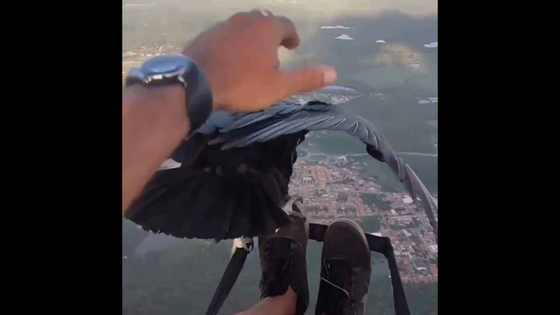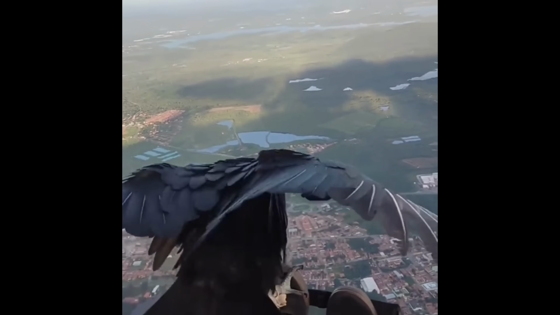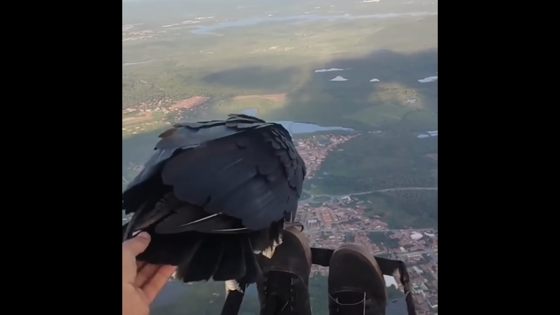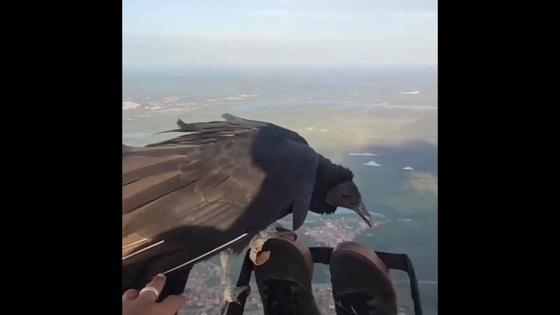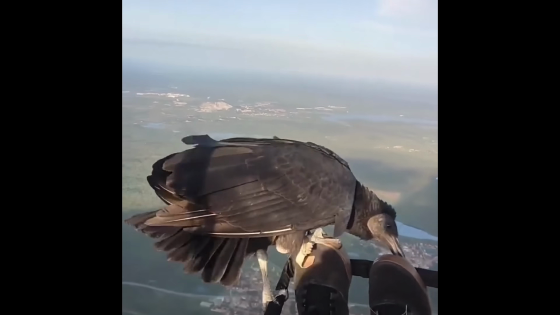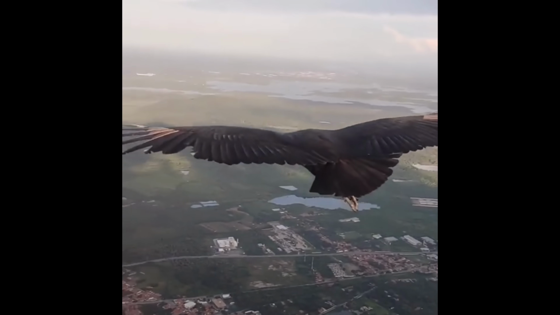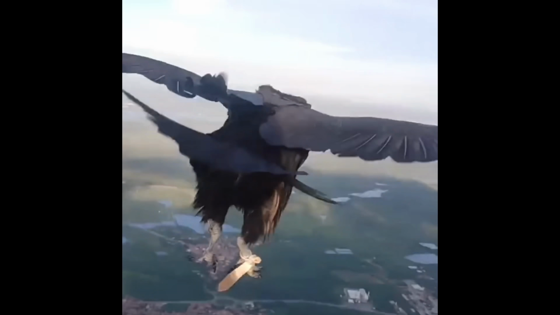The man is flying a paramotor when he comes across an unexpected friend. It seems the vulture wanted to hitch a ride. And vultures are not necessarily harmful to humans. They actually prefer to eat the flesh of freshly dead mammals. But either way, having a bird this big land on you is frightening and would definitely scare you.